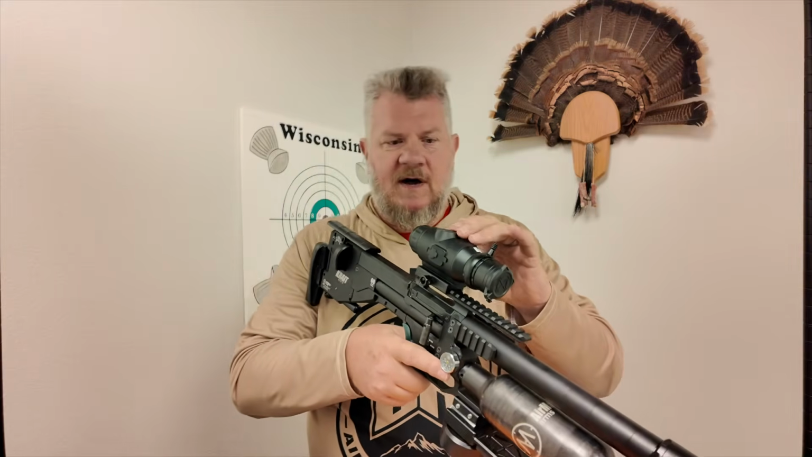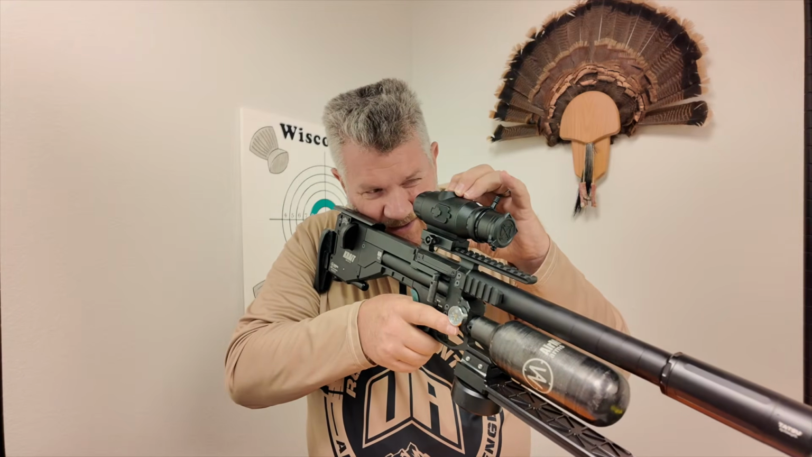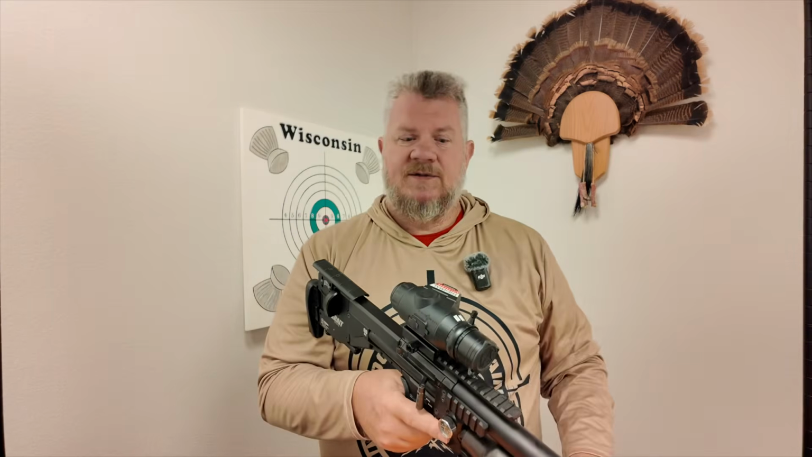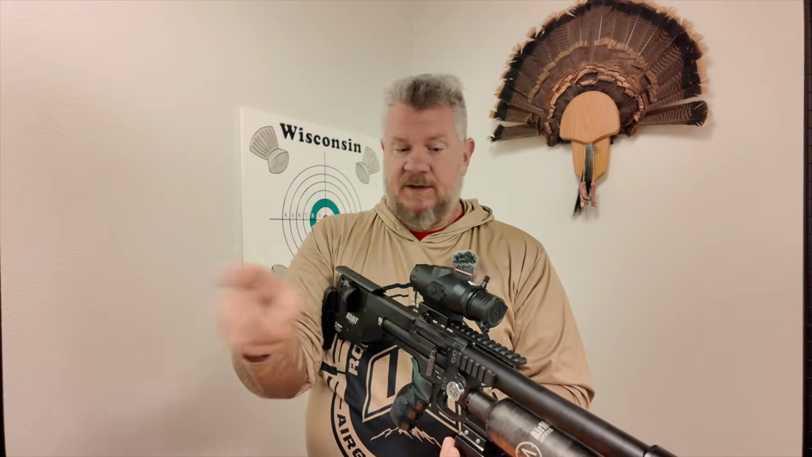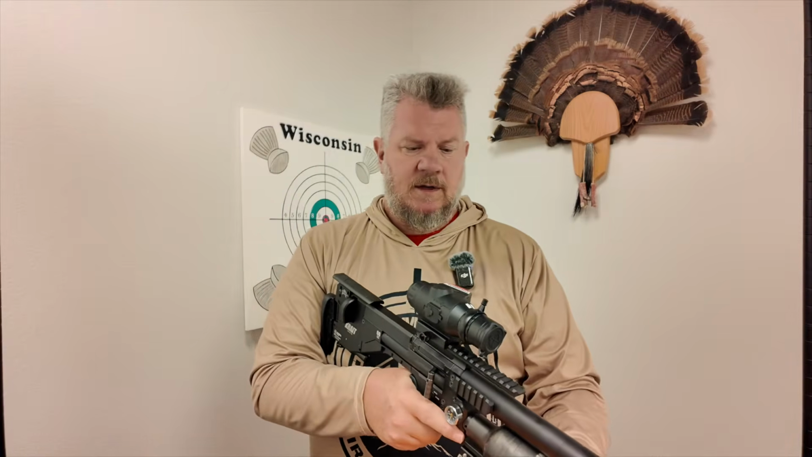When you want to turn it off, you press the button and hold it. Do you want to power off? Hold it, and now it's off. As for how to record, once you memorize what button it is, it's super simple. It's the one that's pointing to the right. You hit that, it starts recording.